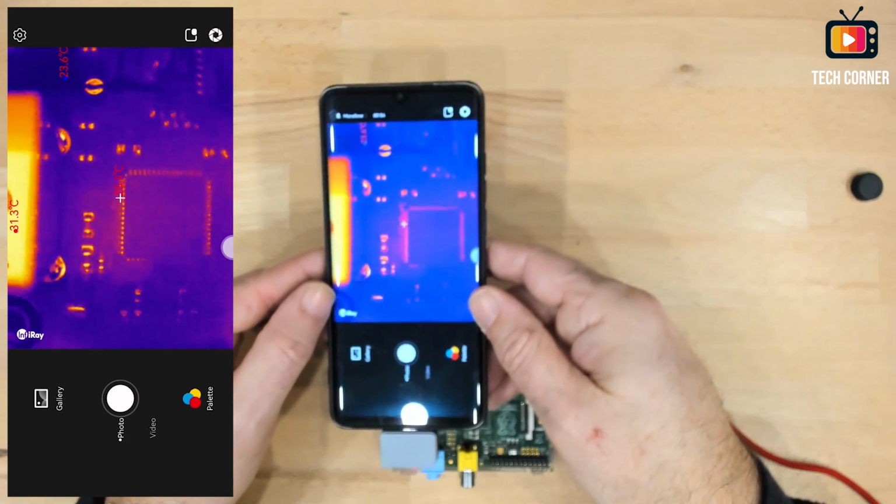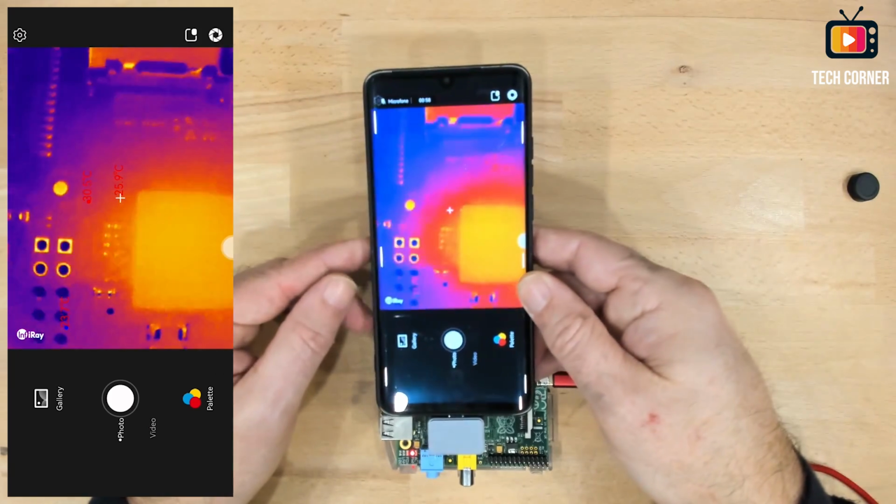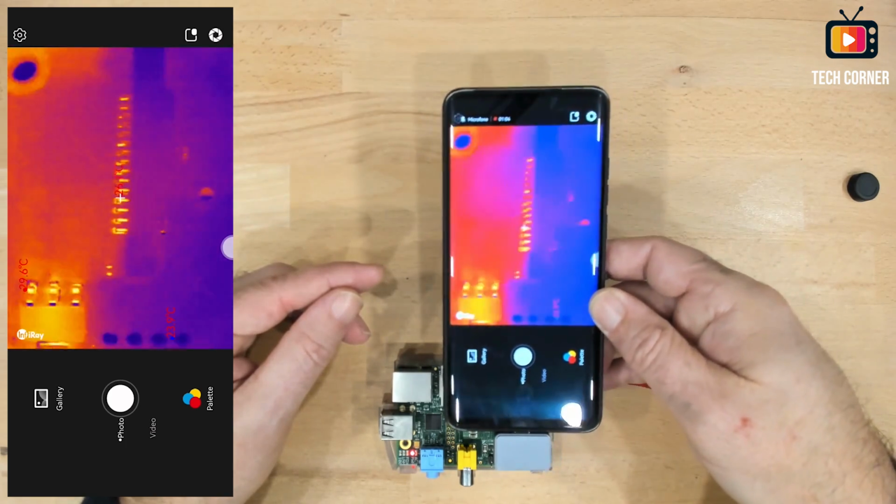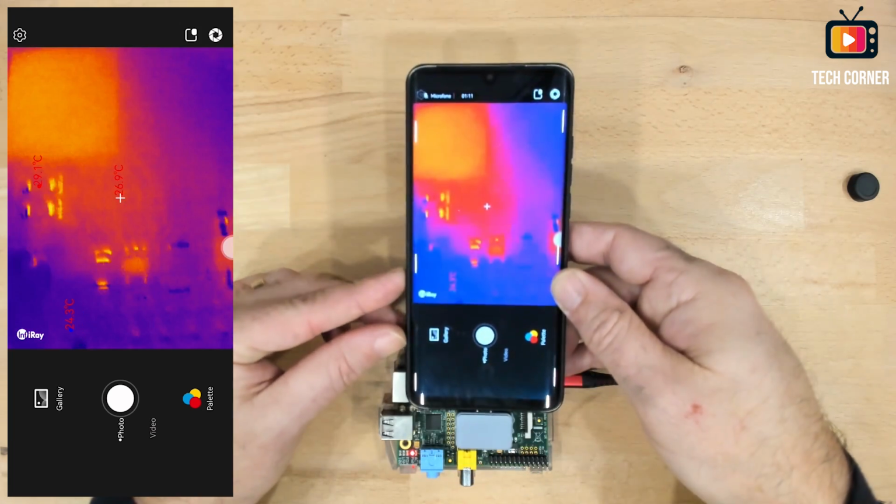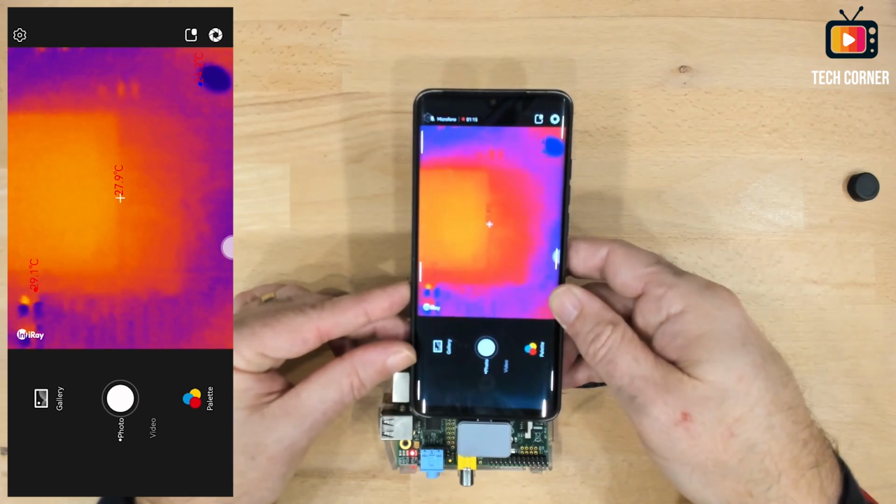For example, for the detection of bad components in the board, normally they heat up more than they should. Yeah, you have here all the board. Very nice. Let me see if I can grab some resolution on this one.